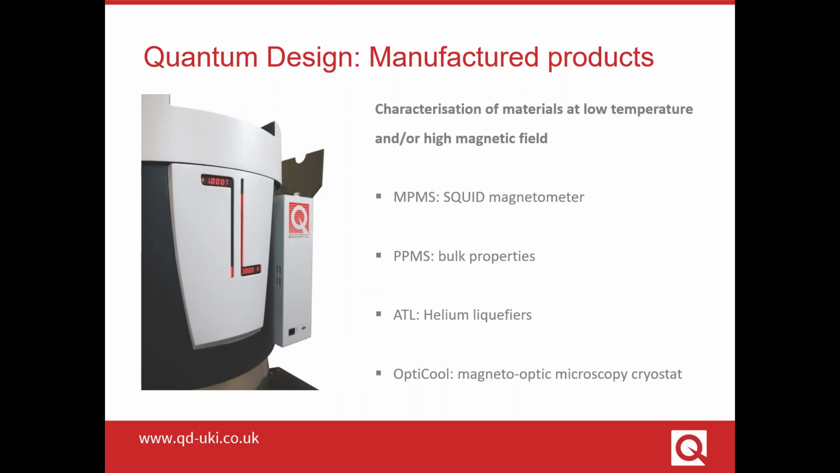As mentioned, as well as being a distributor, we are a manufacturer of equipment for the measurement and characterization of fundamental properties of materials at low temperature or high magnetic fields. Two of our flagship products are the MPMS, which is a SQUID-based vibrating sample magnetometer, and our PPMS, which is more suited to investigating bulk properties such as heat capacity, electron thermal transport, and other optical or magnetic properties.